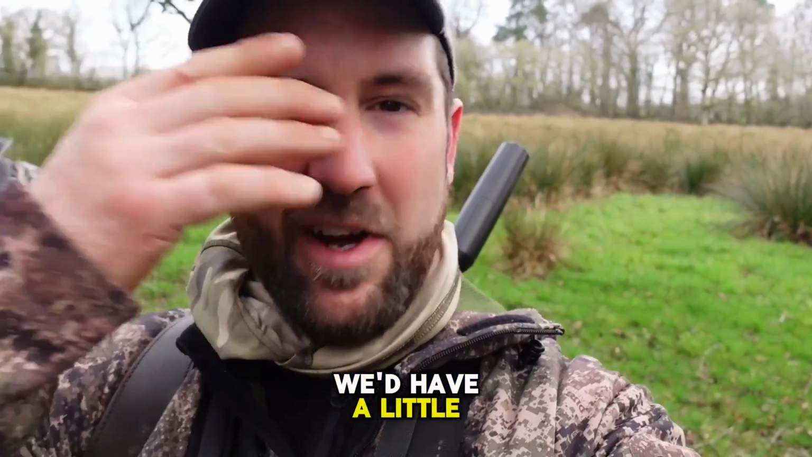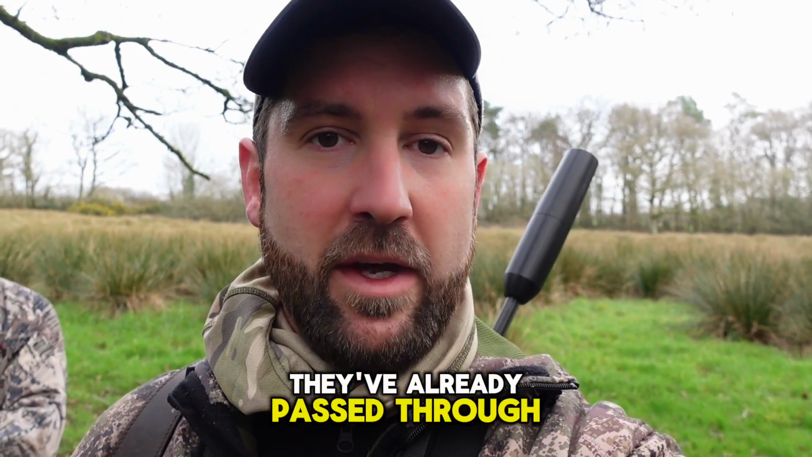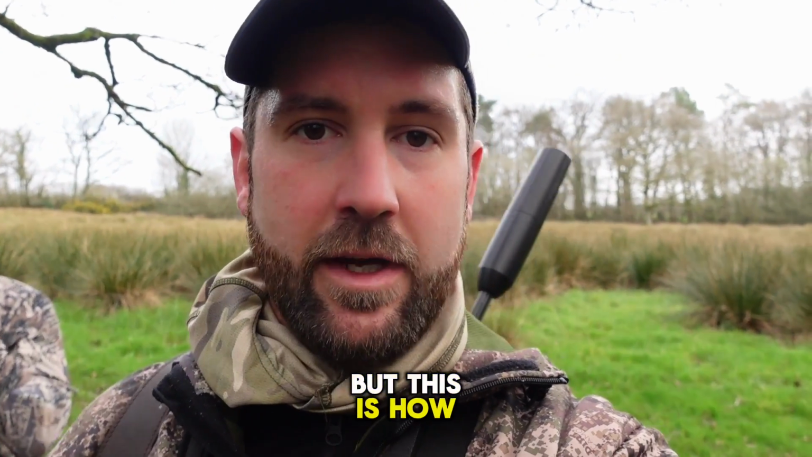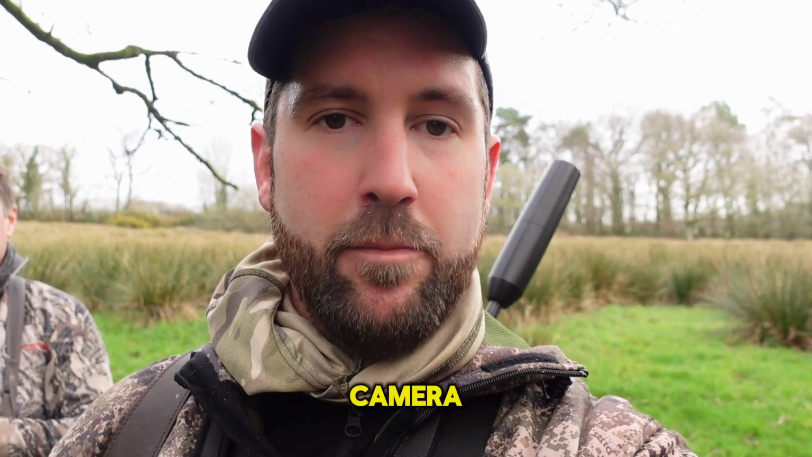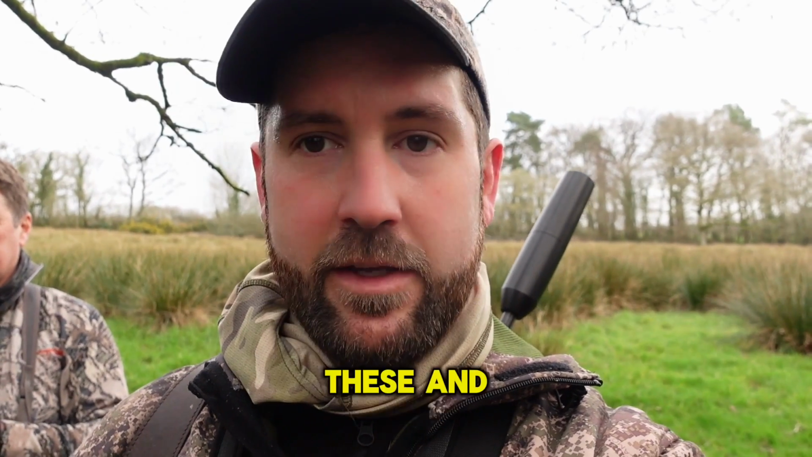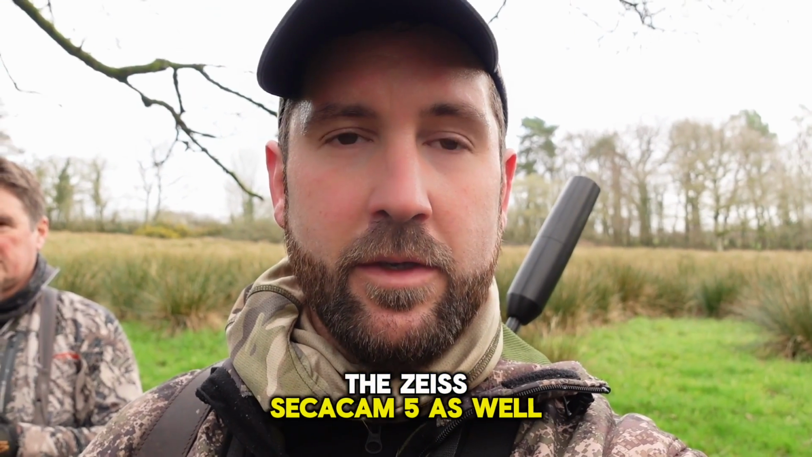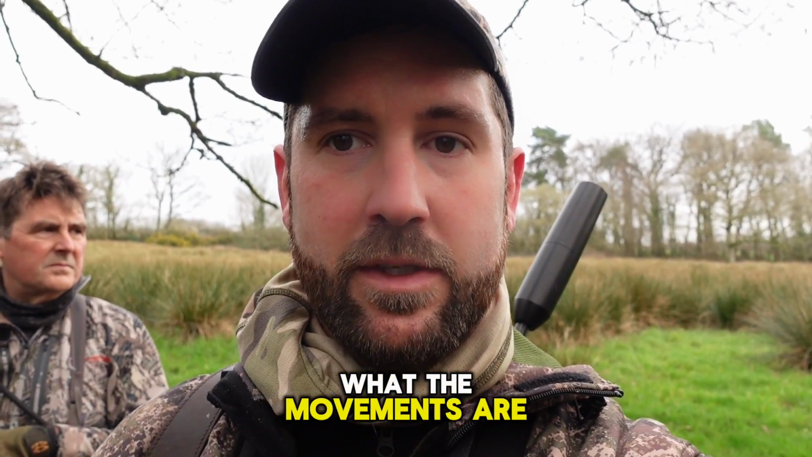So we just thought we'd have a little stop and a chat here, just while we got 2 seconds. Not really seeing any deer over this side, they've already passed through, which is a bit frustrating, but this is how it happens. So earlier on we saw on the trail camera, so this is the HikMicro M15 trail camera. I've got 3 of these, and I've got the C-Cam 5 as well. Both very good bits of kit for tracking deer, following deer and seeing what the movements are.